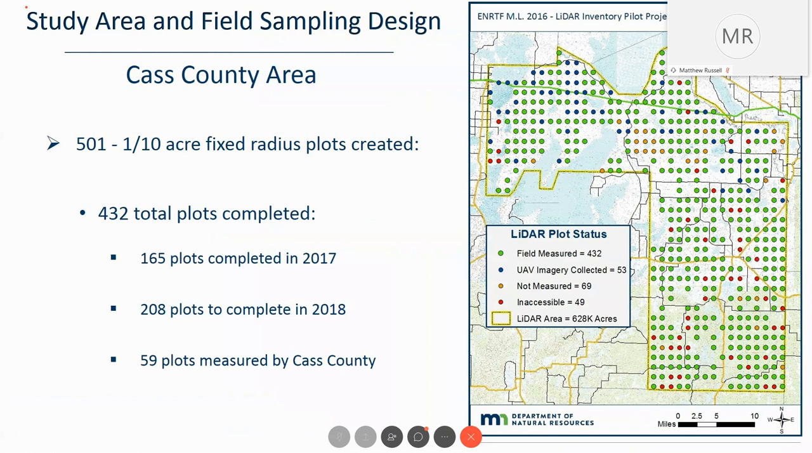432 plots were actually completed in the summer of 17 and 18. About 20 interns worked on this project, and that's what we were able to collect. Cass County collected about 59 of those 432 plots. And as you can see in the map, some were inaccessible or not measured because of other situations.